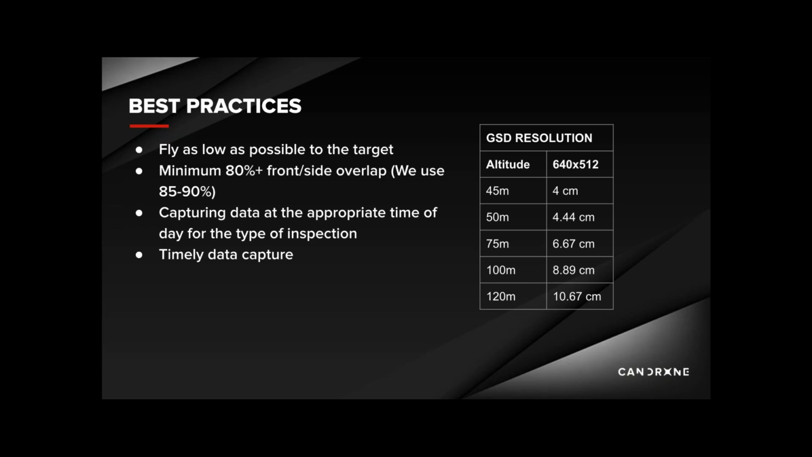For roofs, the surface must be dry and free of ice, snow, or standing water, and it's best to capture the data 1 to 2 hours after sunset on a sunny day. One of the great features of the M300 is that it has a safety beacon that will allow you to fly at night in most countries. One final aspect of the data capture is that you'll need to capture the data in a timely manner, because as the sun moves across the sky throughout the day, it'll create shadows that can affect the temperature readings as things cool down throughout your map.